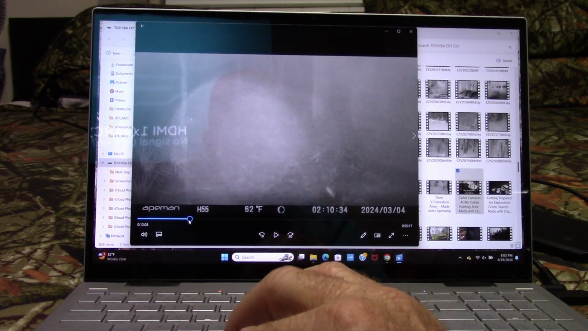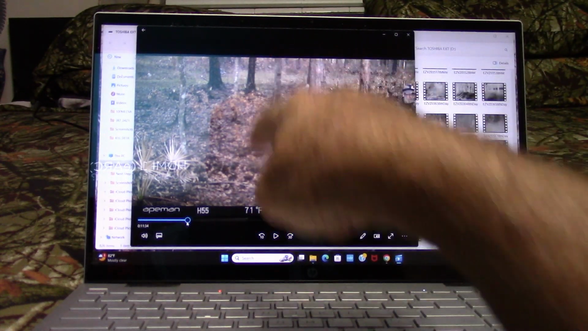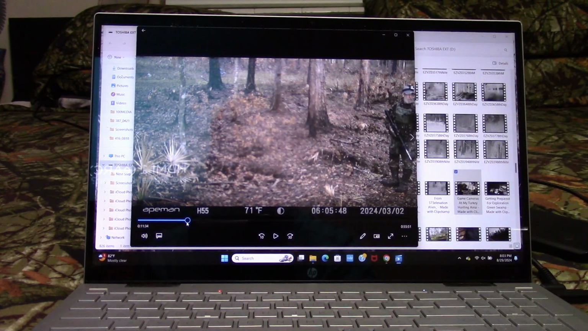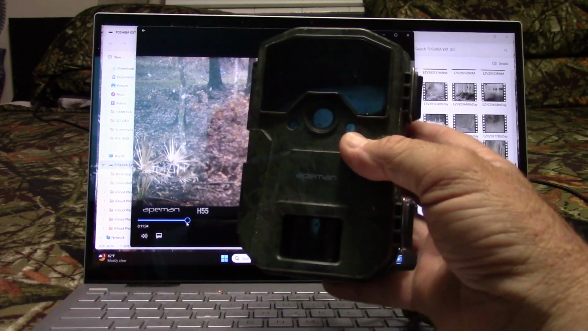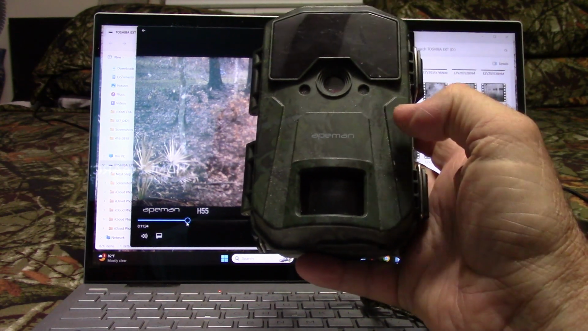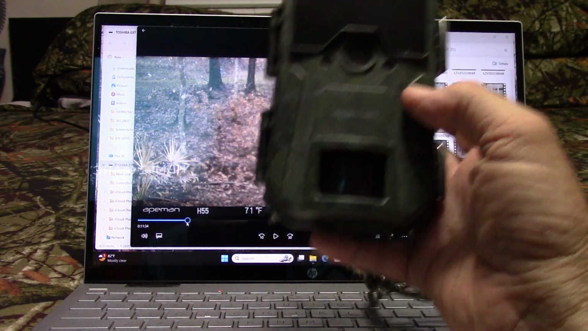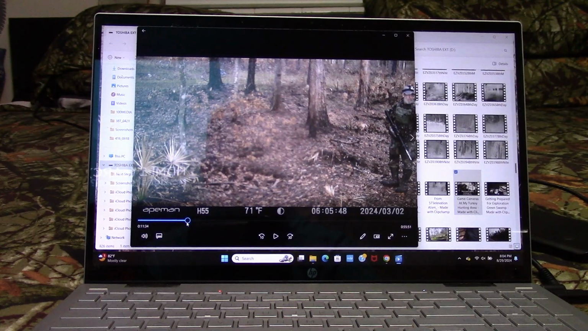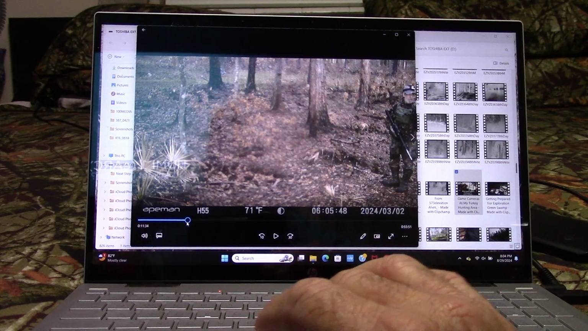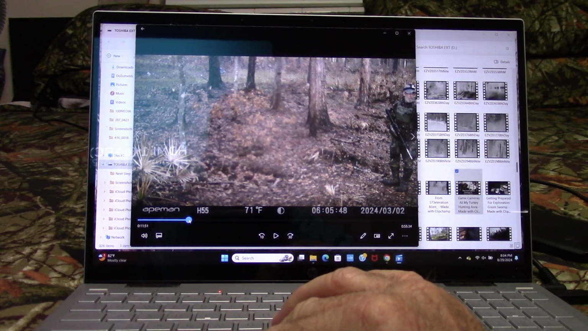Something else I've been noticing too, like on this game camera here, the center's a little foggy, and I meant to start cleaning my cameras better. So I got my game camera and looking at it, I got a little bitty ding in it right there, and I'm not sure if it affects it or not, or if it was just needing cleaning. I don't think that would cause that whole big area to be kind of foggy. So I just got to pay better attention to cleaning the lenses on my cameras.